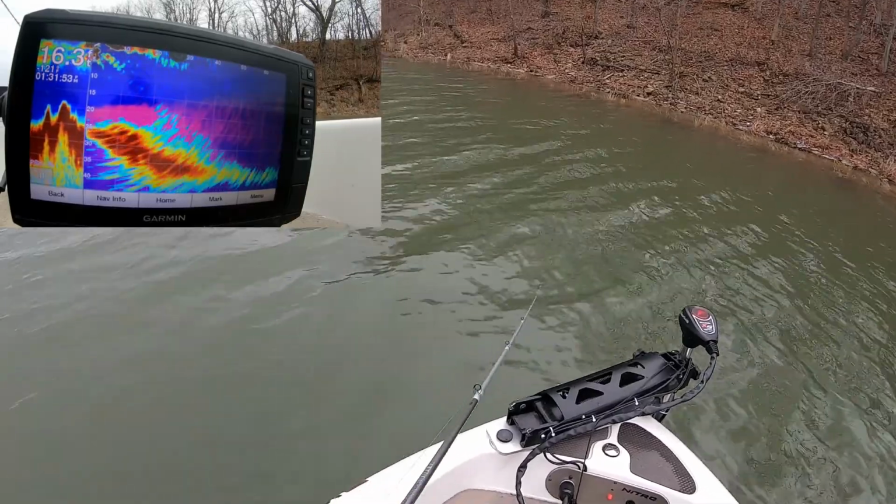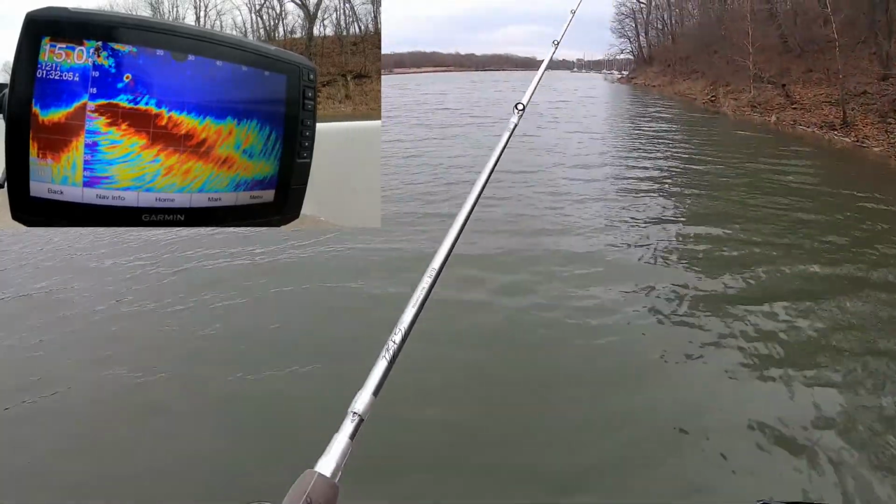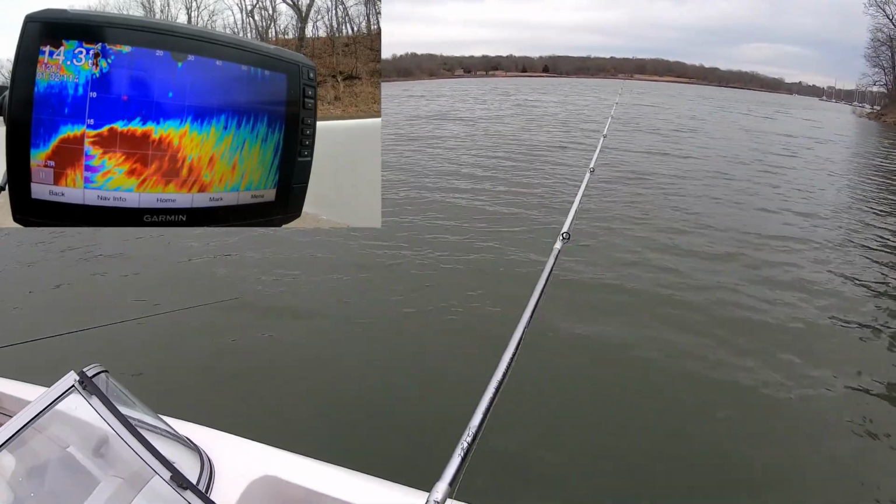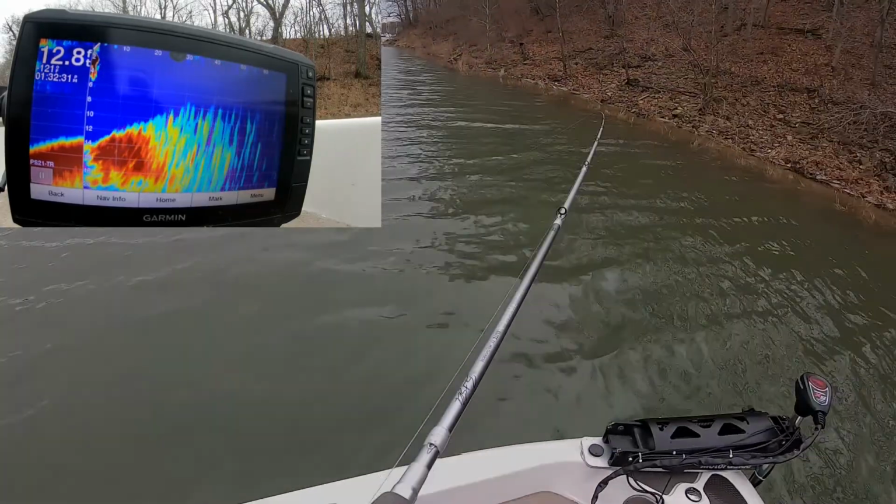Oh, there's even more. It's kind of like behind us. So the arrow is actually pointing this way. So it's about right. It's about right there. It's not very far off. I kind of ran it over. Rookie mistake. And let's move to another brush pile.